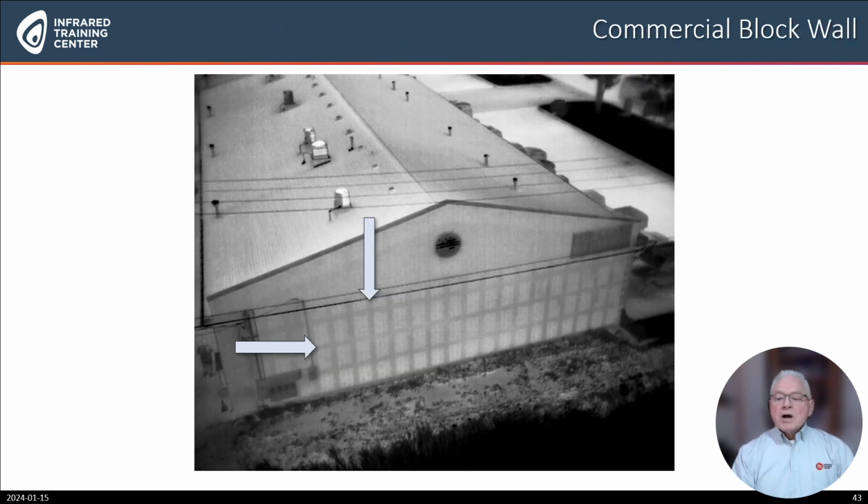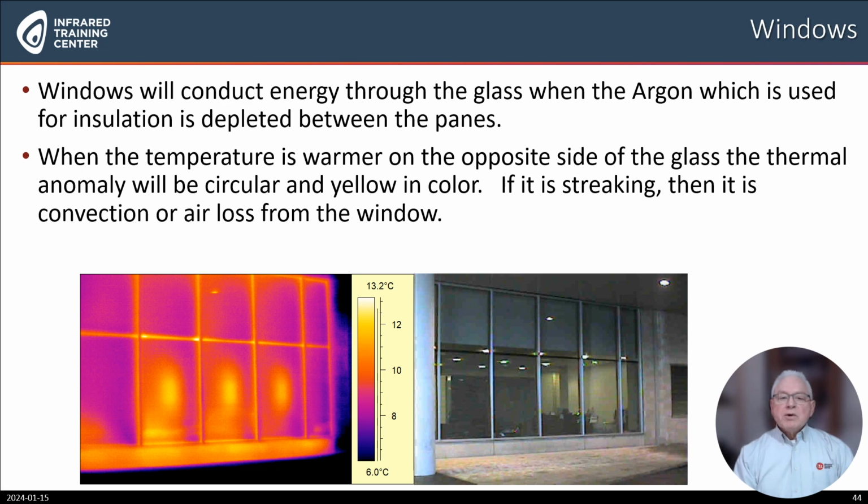This is an image of a concrete block wall or concrete masonry unit. Arrows show the areas of vertical and horizontal grout in the wall. Improper installation of the grout may cause structural defects. Another application may be windows. Windows will conduct energy through the glass when the argon, which is used for insulation between the planes, is depleted. When the temperature is warmer on the opposite side of the glass, the thermal anomaly will be circular and yellow in color as seen in the images. If it is streaking, then it could be convection or air loss from the window.